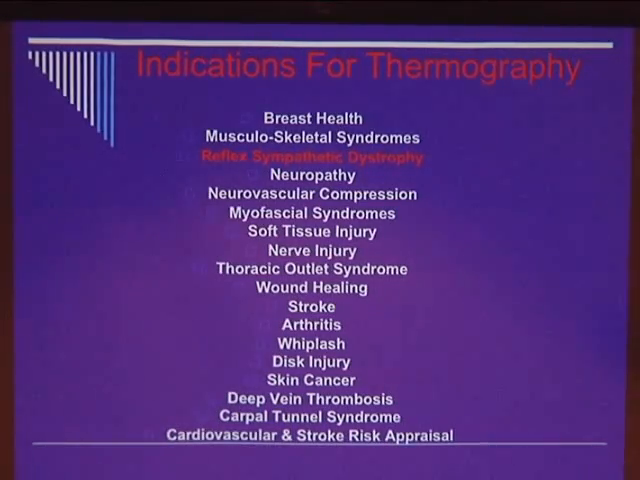And when they did all of these things, along came the American College of Radiology, the American College of Neurology, the American College of Electrodiagnosticians, and said, wait a minute, it doesn't really do those things. And they were right, because it really does all of these things, some of them very poorly. But what it does very well is breast health and reflex sympathetic dystrophy, or today complex regional pain syndrome. And this one, thoracic outlet syndrome, because of the real-time capabilities of today's cameras.